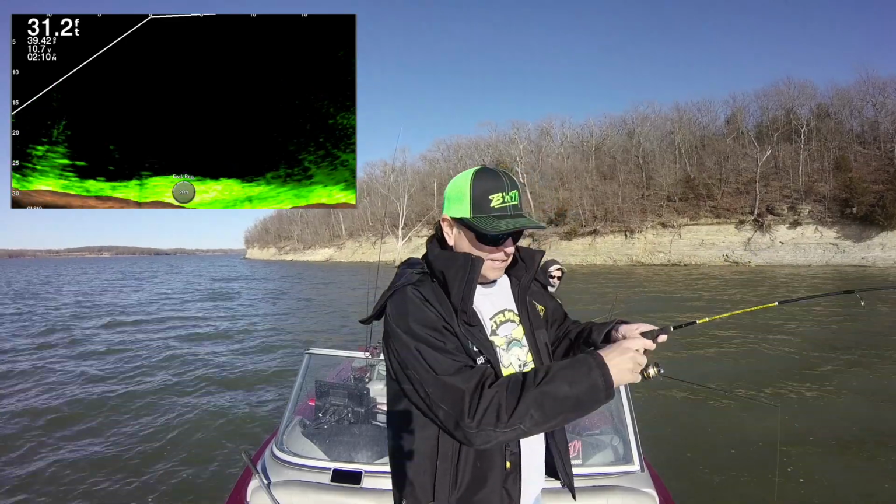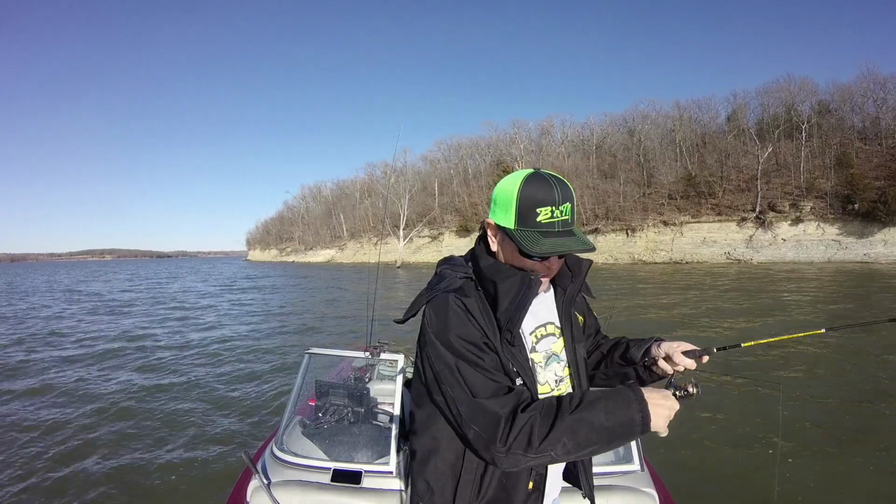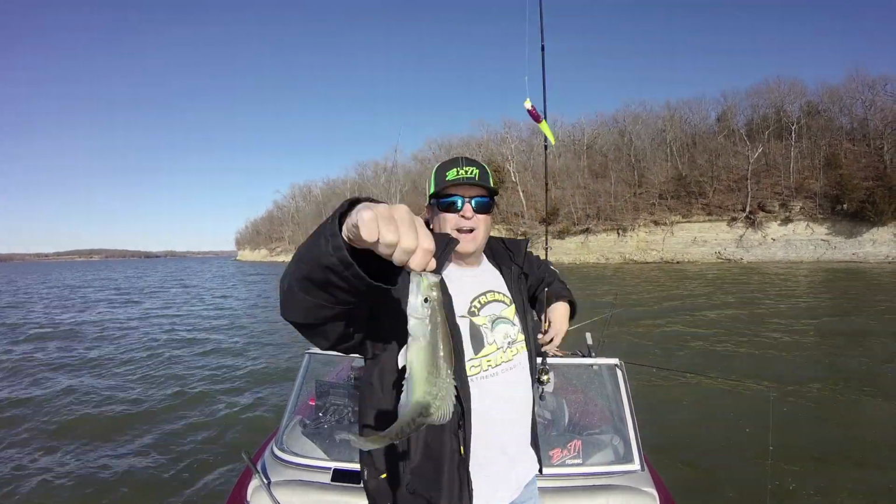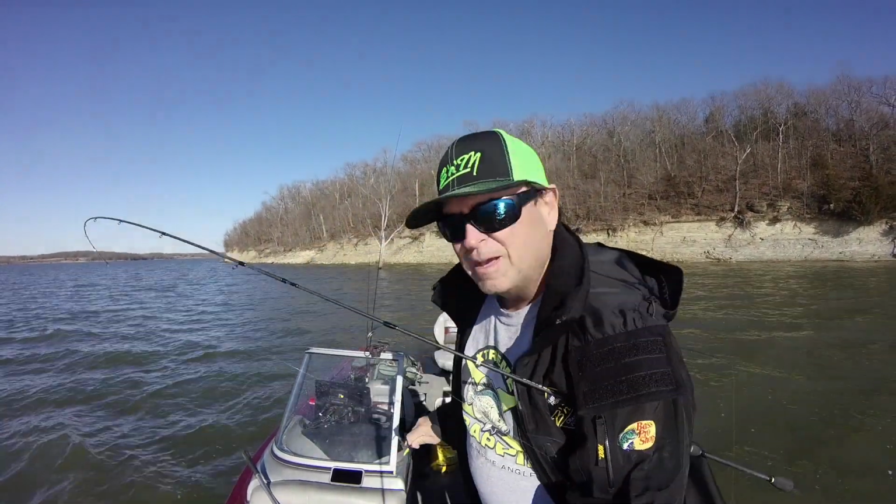You saw that on the screen, I know you did. This is a nice one. It's a keeper, 11-inch crappie. Oh yeah. Yeah, we'll take it. Woo! And the crappie magnets are catching them just as fast as the minnows. Yeah, baby.